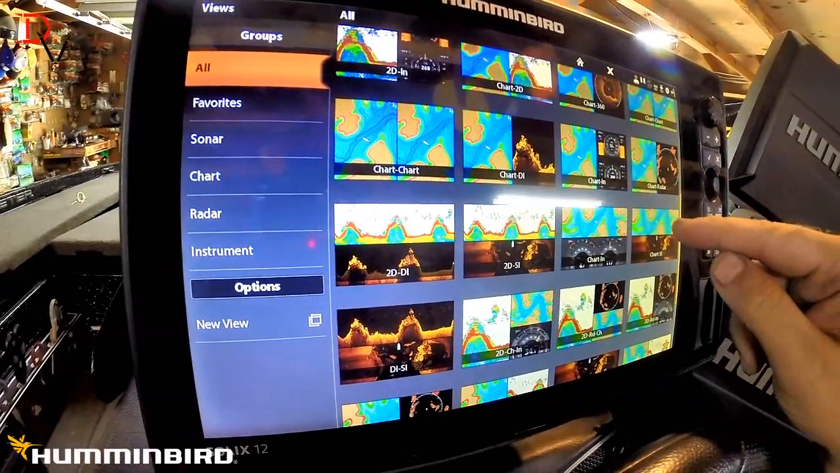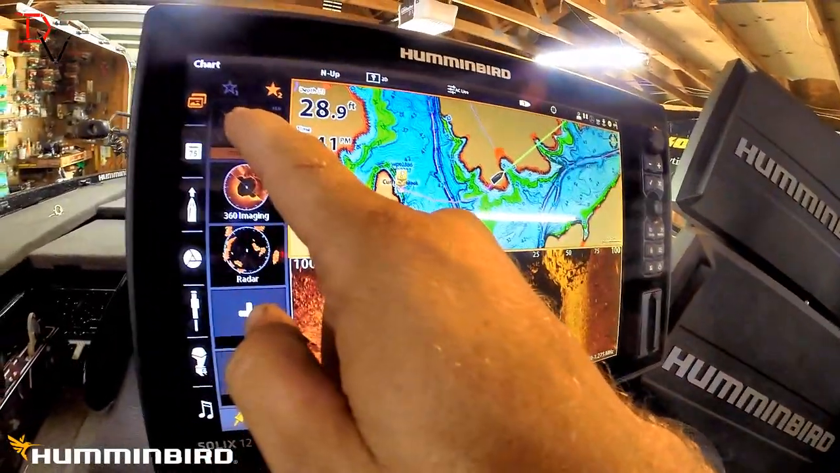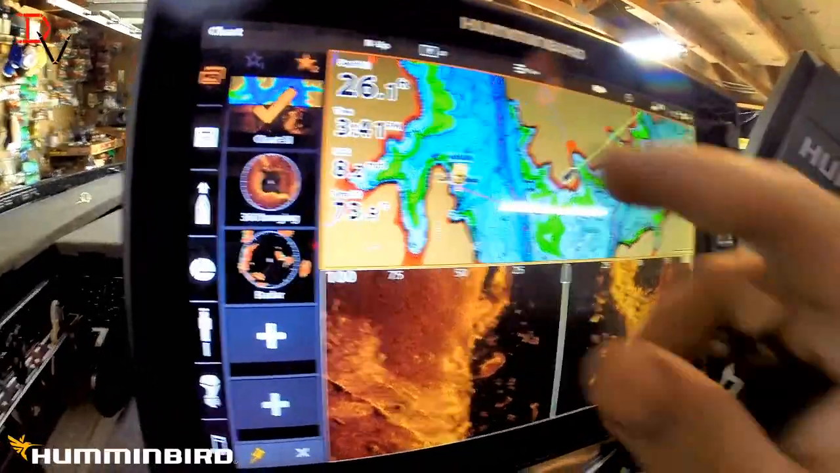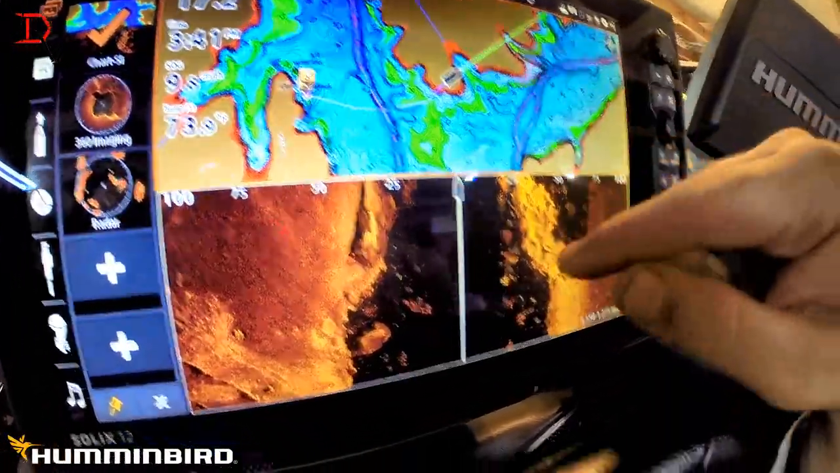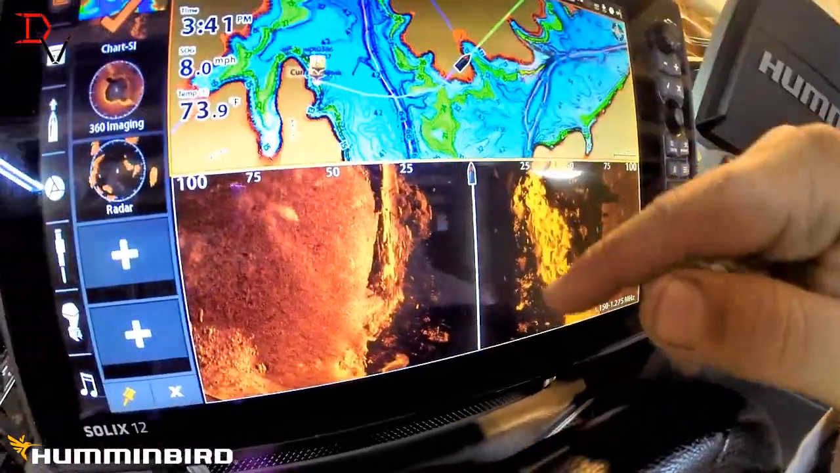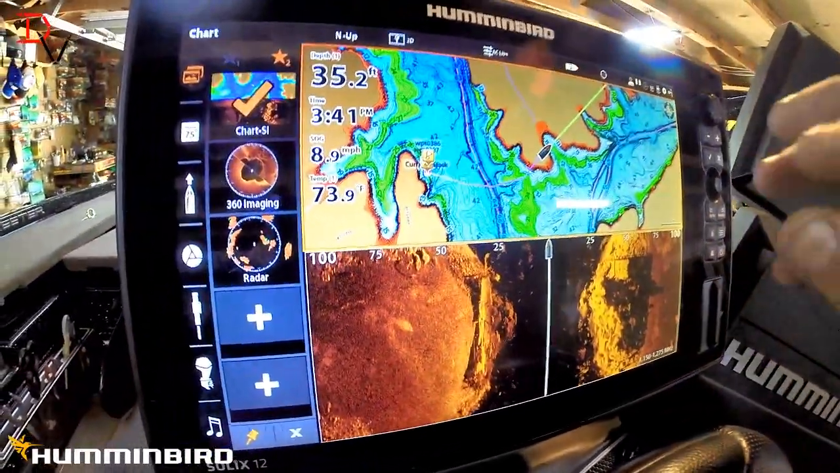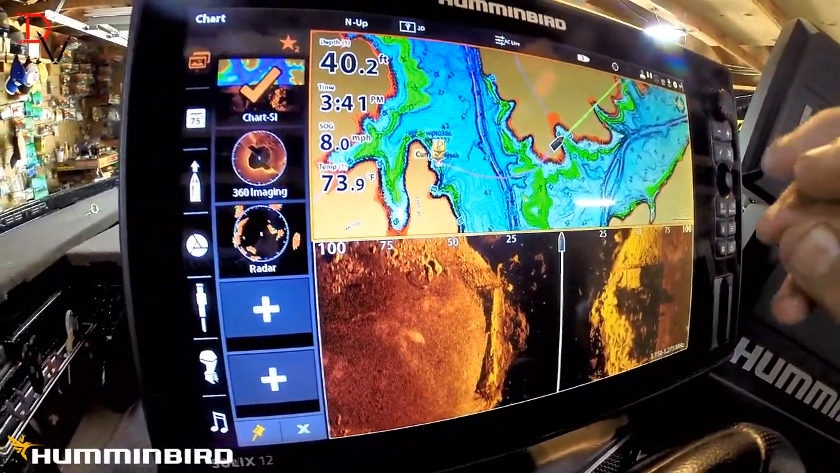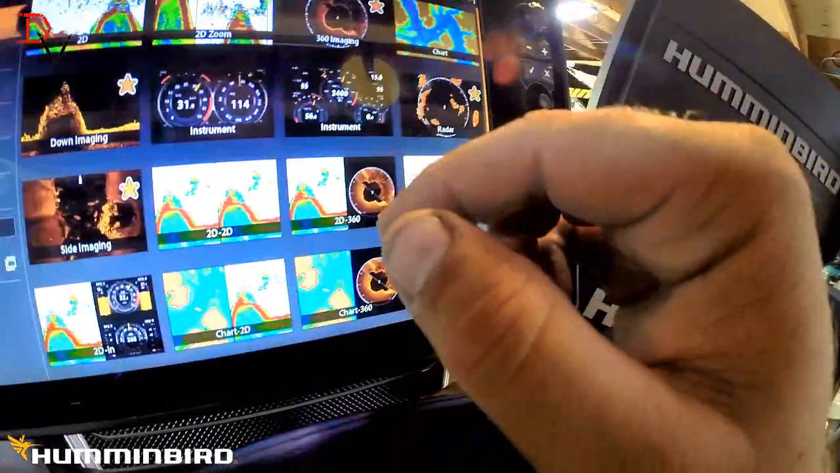One of them is I like to use the map and chart and side imaging. Probably one of my favorite ones, because if I'm looking at ledges or out on these points, I can drive by and I can see the imaging data and I can see the chart where my boat is quickly and easy by looking back and forth here. That's probably one of my highest things. It's my search tool.